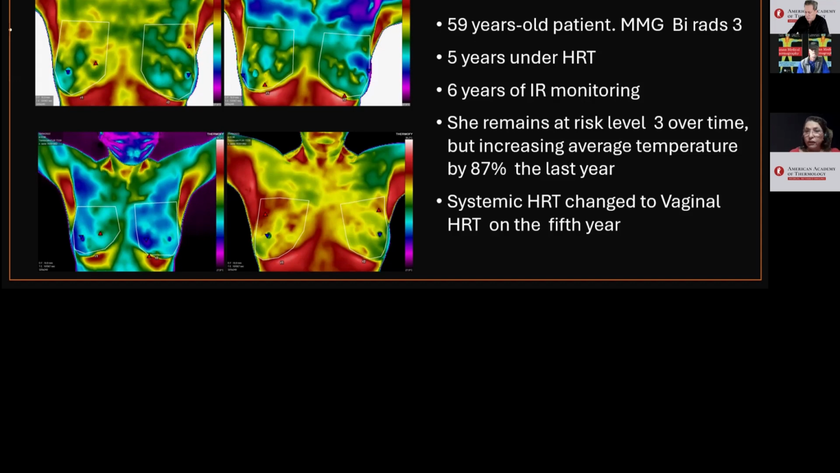We discontinued systemic HRT, despite the thermovascular risk remaining at level 3. Systemic HRT was replaced with vaginal HRT. Her sister was diagnosed with breast cancer 3 months ago.